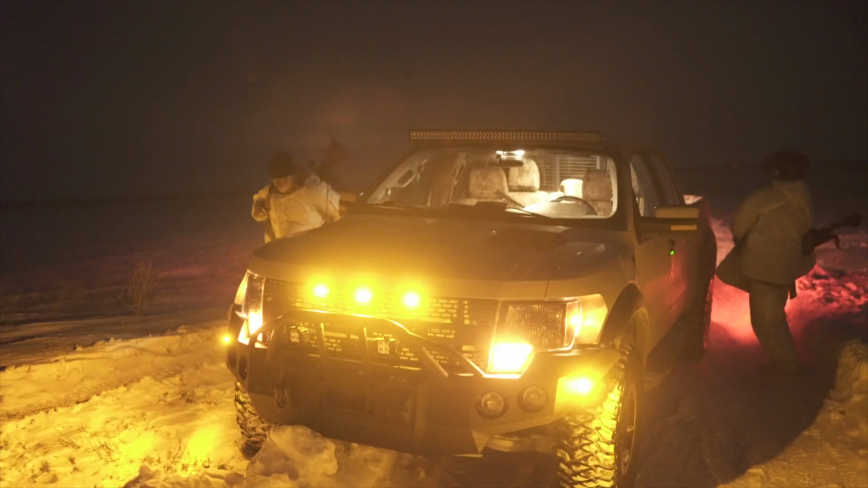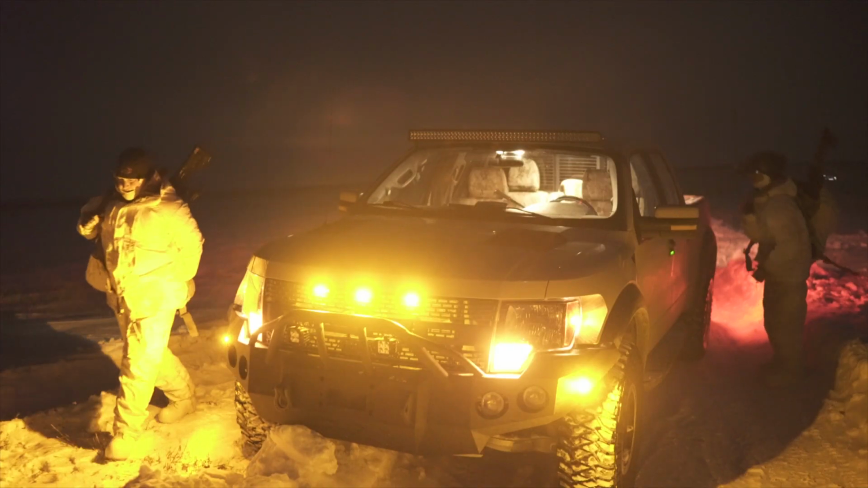The best way to describe the way I felt was, it was the closest thing I've ever seen to a coyote in his natural environment. It was as if you were seeing what you weren't supposed to see. And the thrill I got from it was one like I had never experienced.